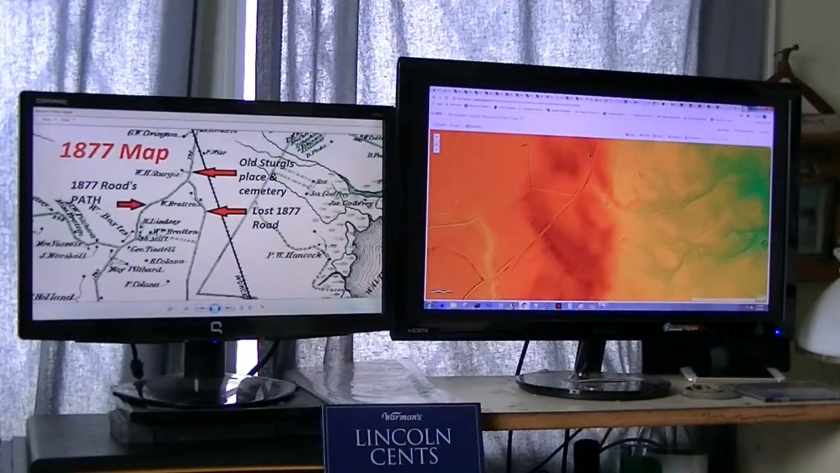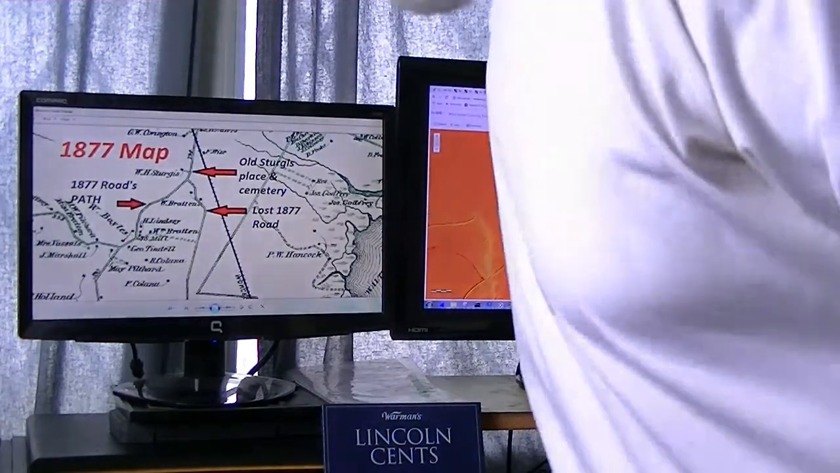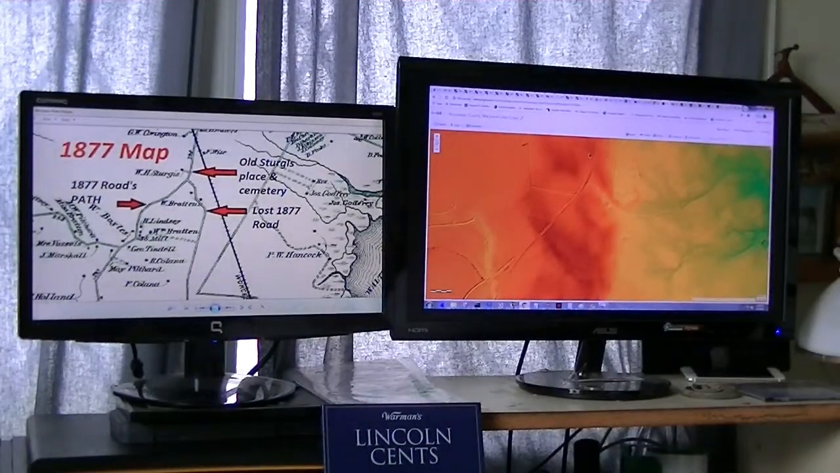All right guys, if you look on the right hand screen, you'll see the Lidar. This is from ArcGIS Server.com. There's a link to it from the Maryland site. I've sent the link to the Hoover Boys.